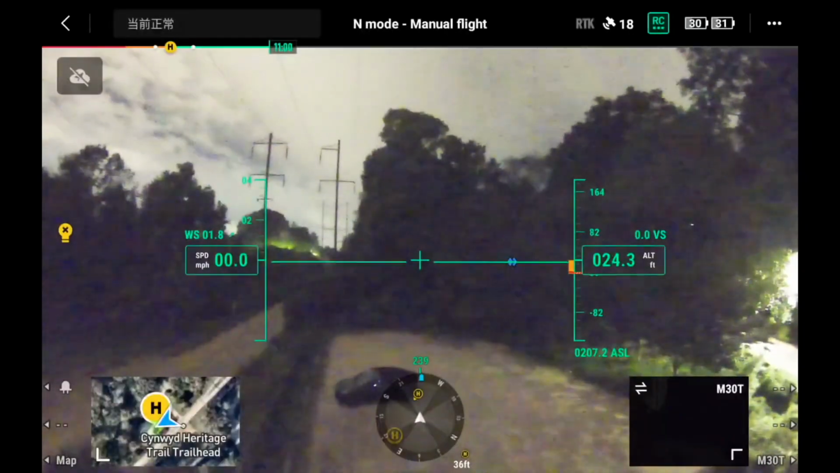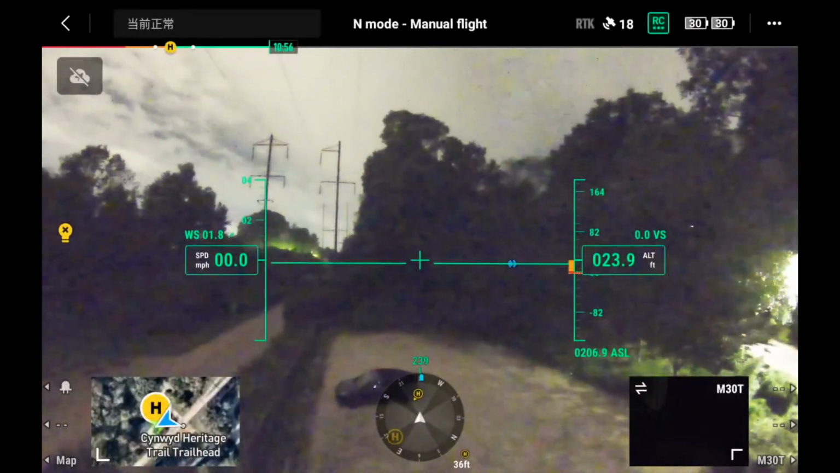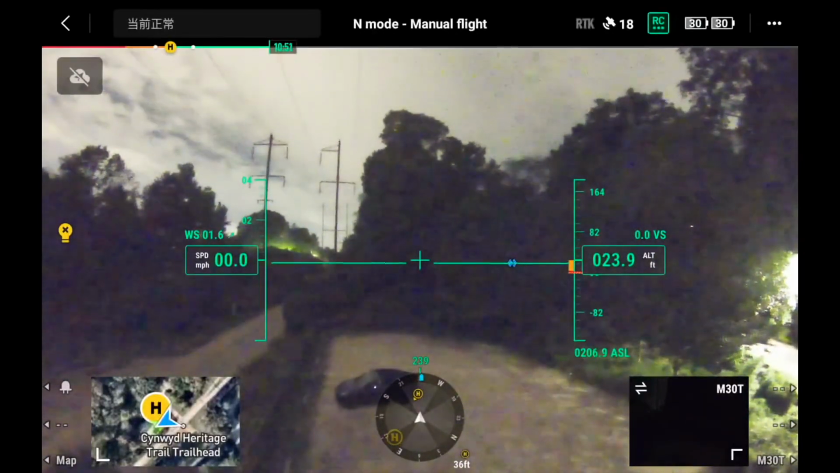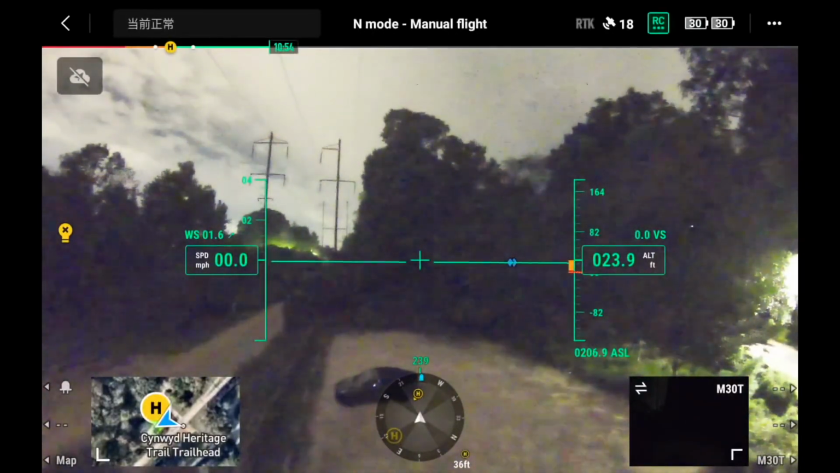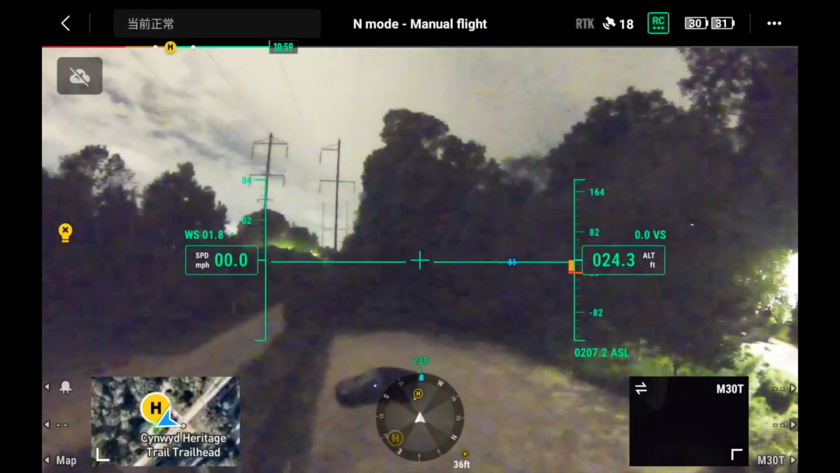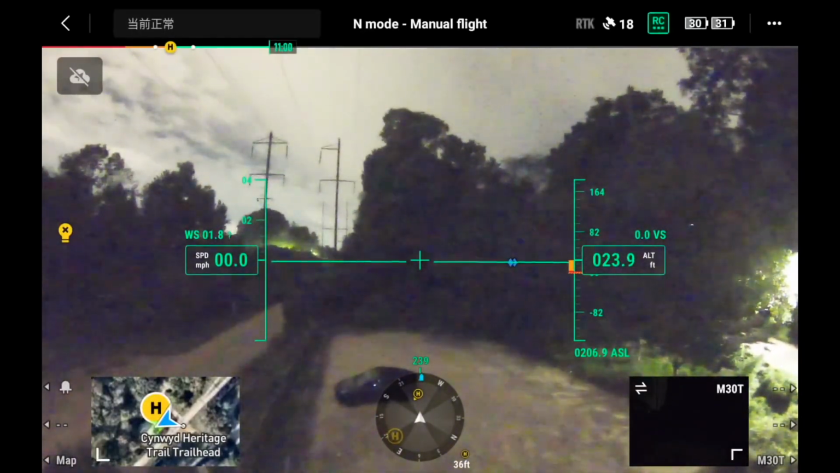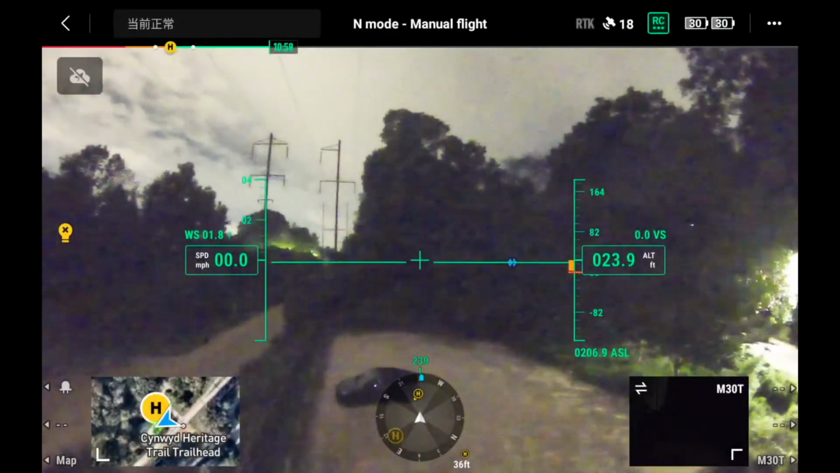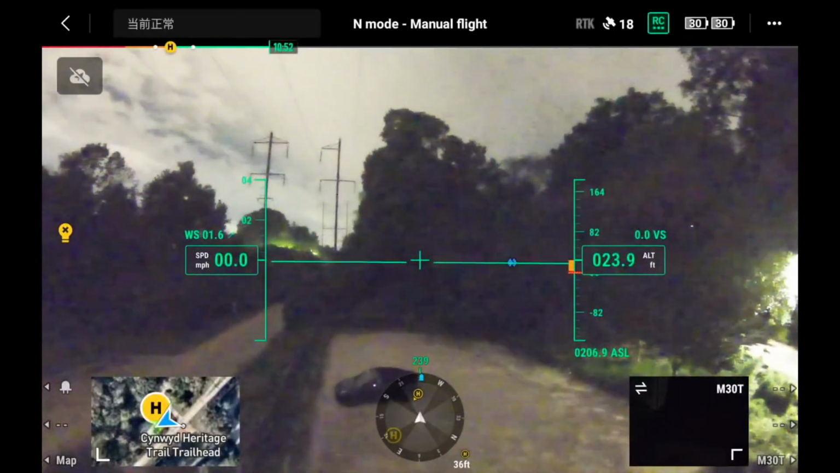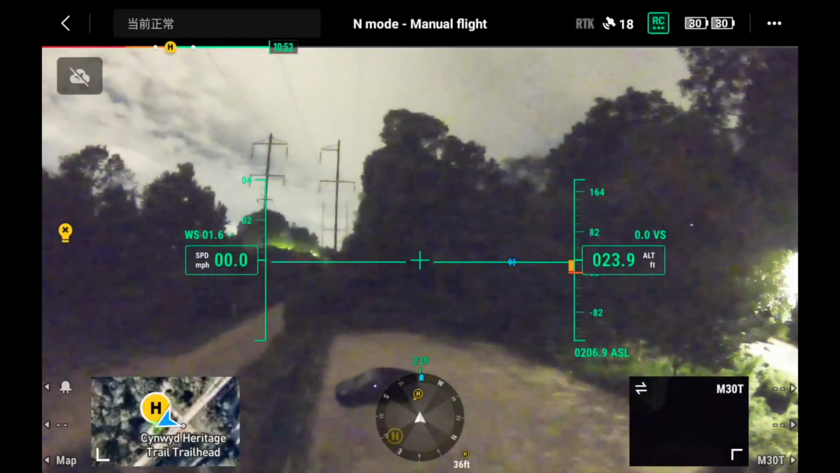Now, on the topic of cameras, I just want to mention that the FPV camera used by the pilot is also really good at seeing in low light scenarios. So if you have two pilots operating the drone, one flying and one controlling the camera, the pilot in charge of flying will still have a good view of general obstacles in the way, even when there's very little light. Don't rely on the FPV camera to fly in tight spaces in low light scenarios though, as you won't be able to see smaller objects like branches or power lines all that well.